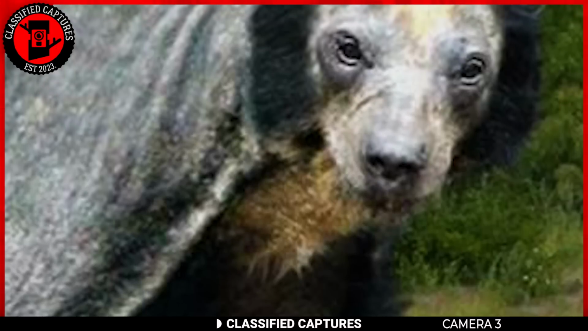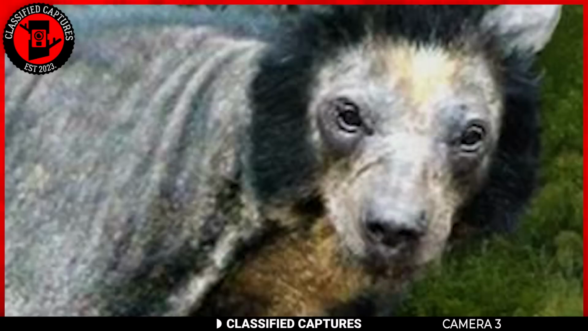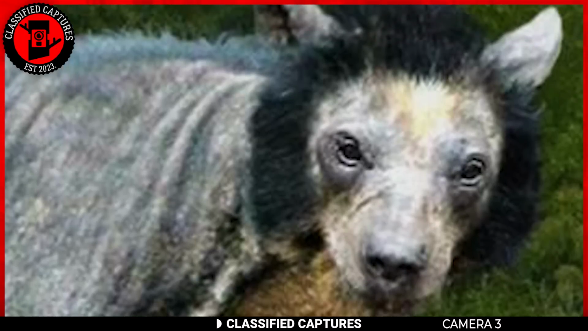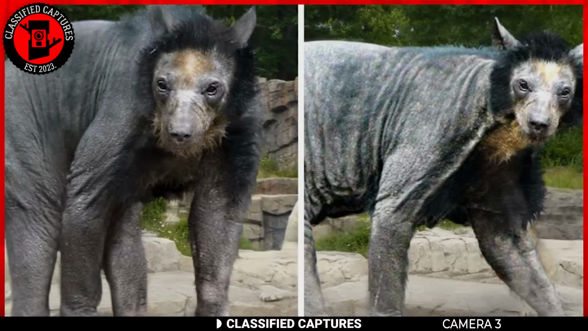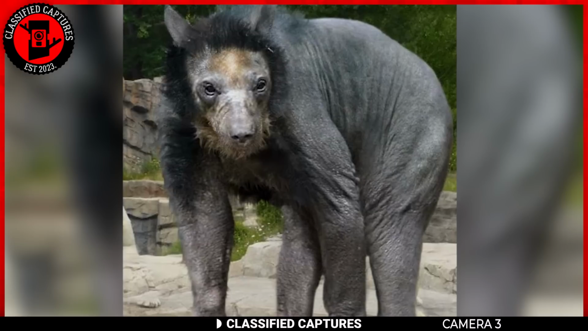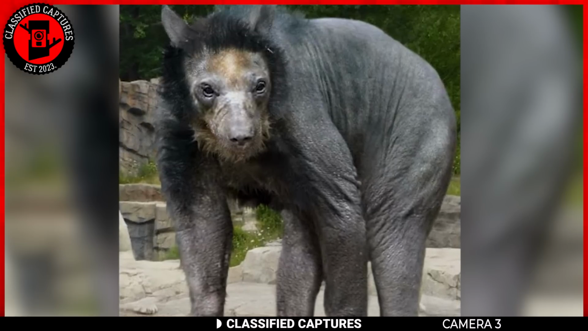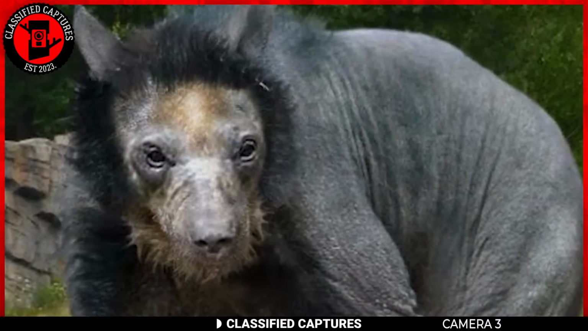The zoo's garnered attention for its rather peculiar condition of some of its female bears, one of which is Dolores. She's noticeably devoid of fur, an appearance that's quite uncommon for a bear. The mysterious hair loss in these bears has left experts puzzled, and despite extensive investigation, a conclusive cause remains elusive.